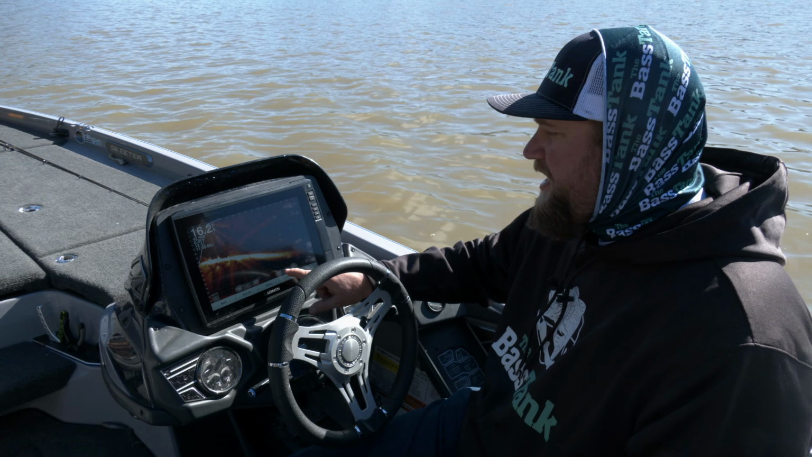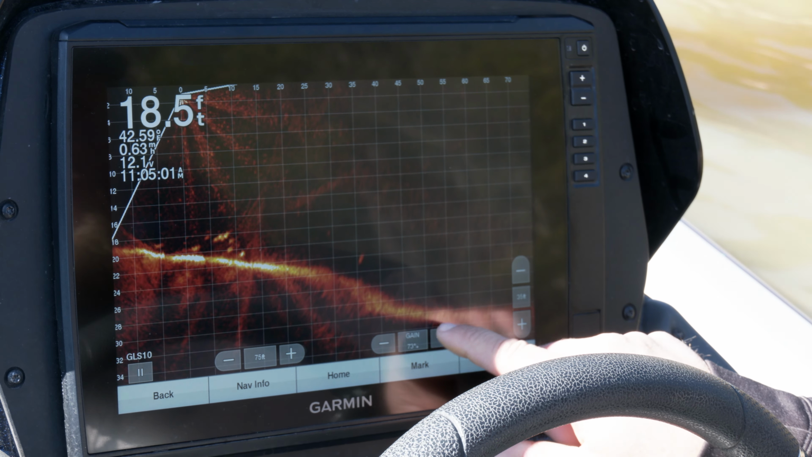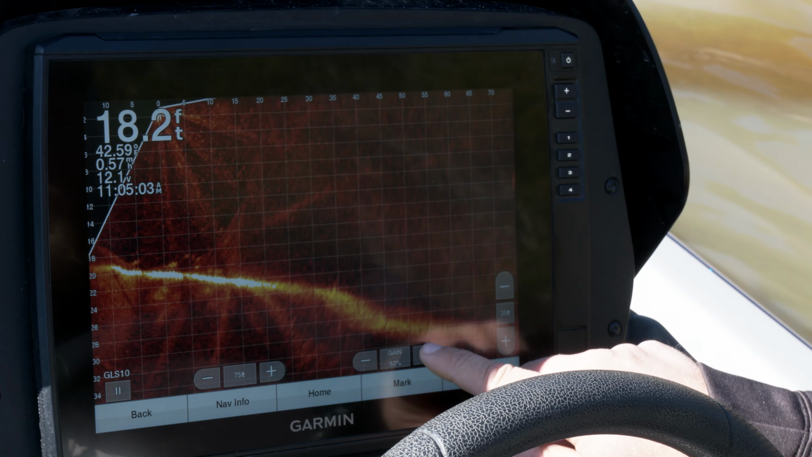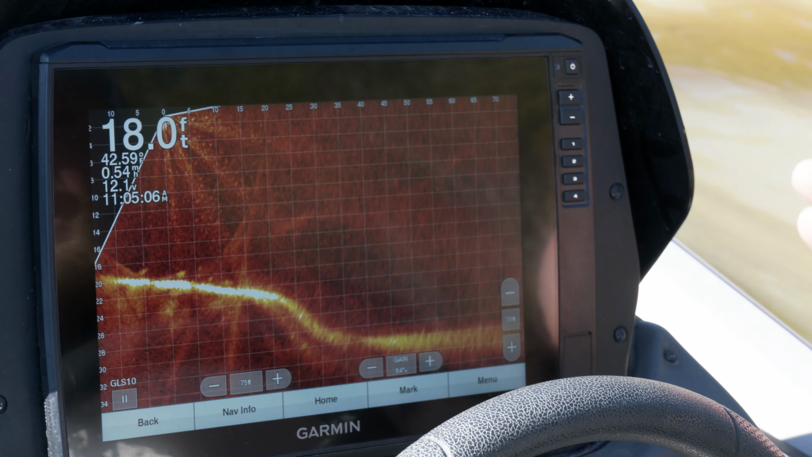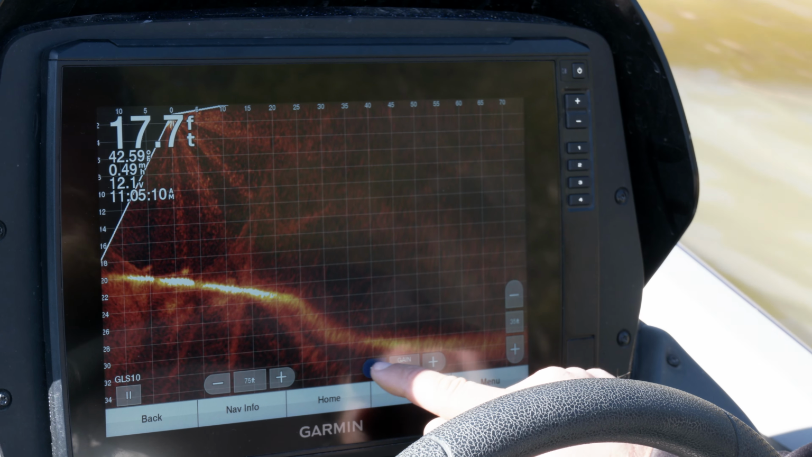Standard, out of the box, you're going to have a gain adjustment. The gain adjustment is basically the processor telling it what information to show across the entire screen. As you notice, as I turn this up, the whole screen brightens, picking up the dirt particles and just everything that's in the water. Right?